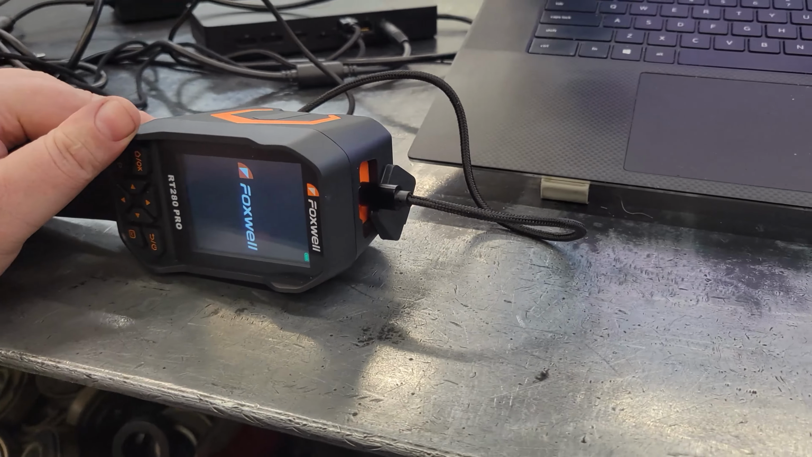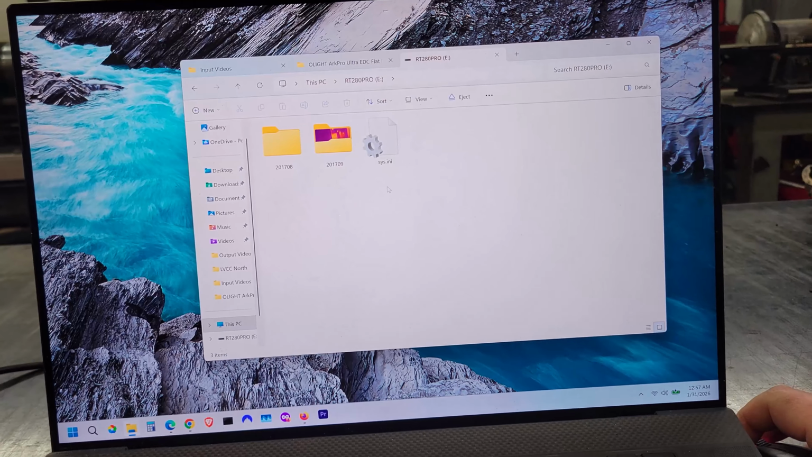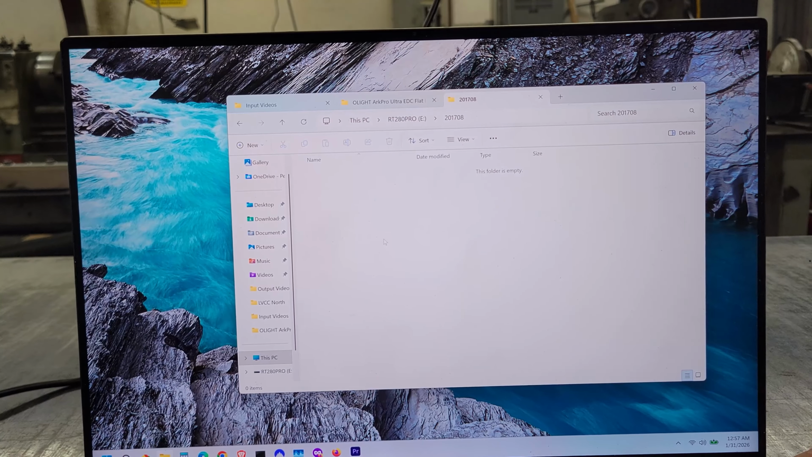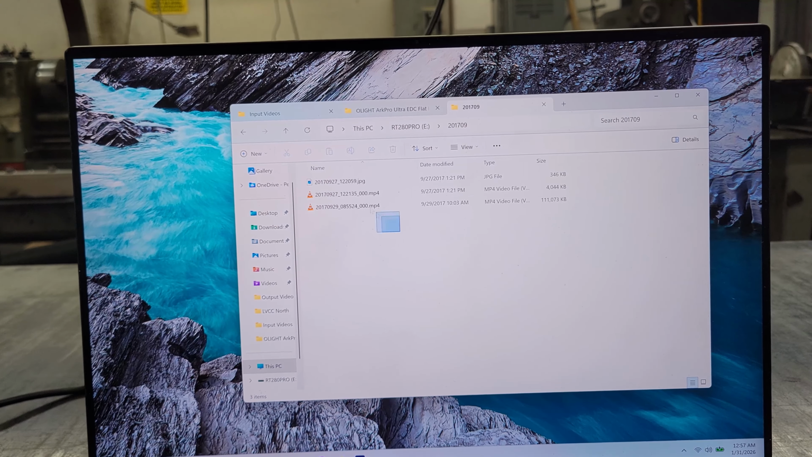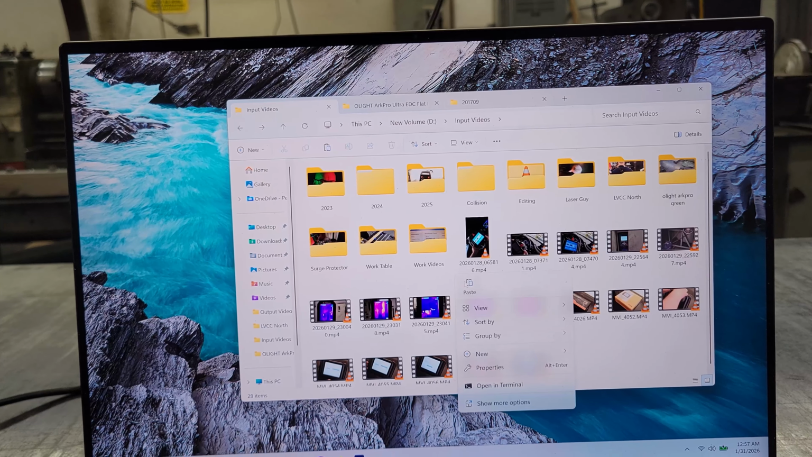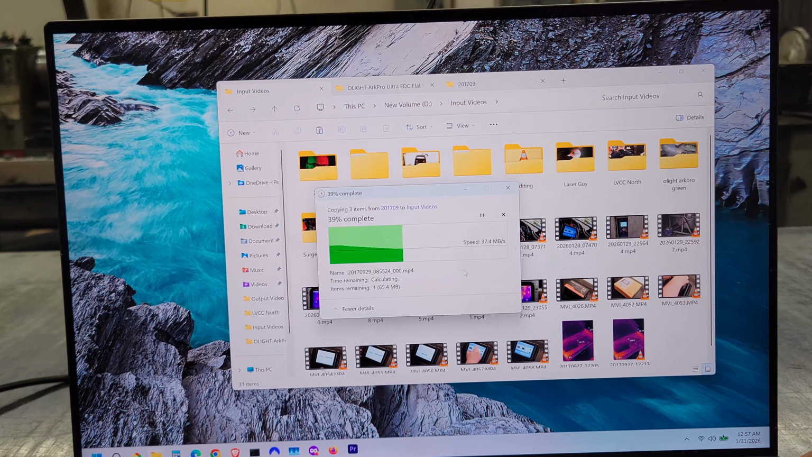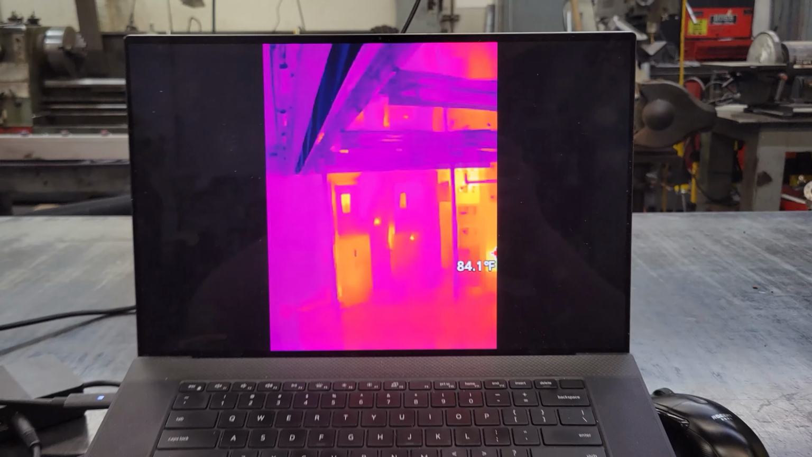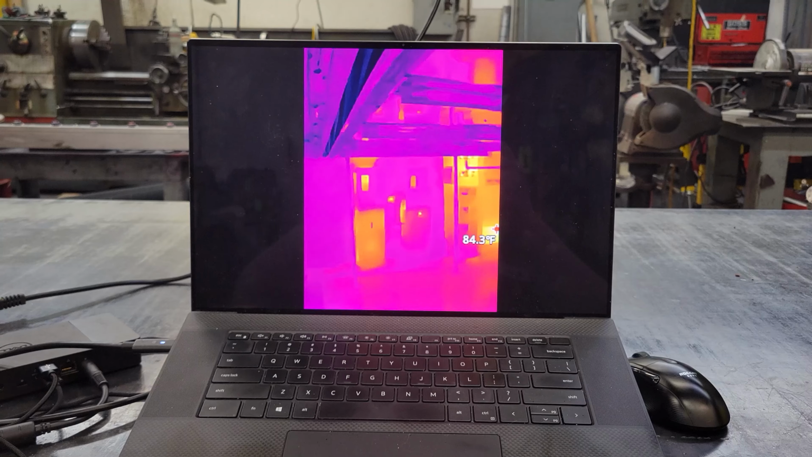So if I want to transfer those pictures and videos to the computer, all we got to do is plug it in. And it looks like we do need to have that on. So all their folders are going to be right here. We just find the one that's got the videos or pictures that we want, hit copy, and then we can paste that into the folder that we want. And there we go. We can now watch it right on the computer.